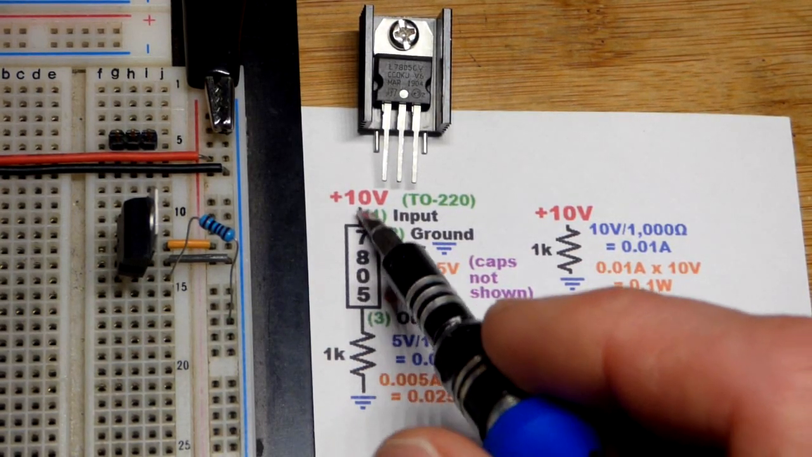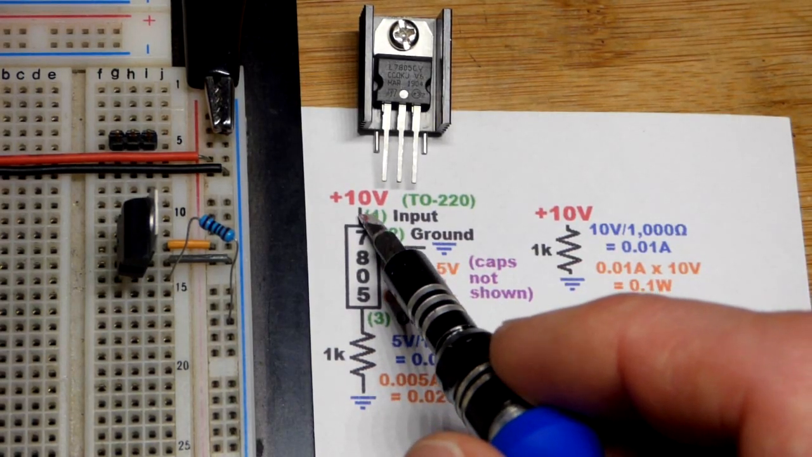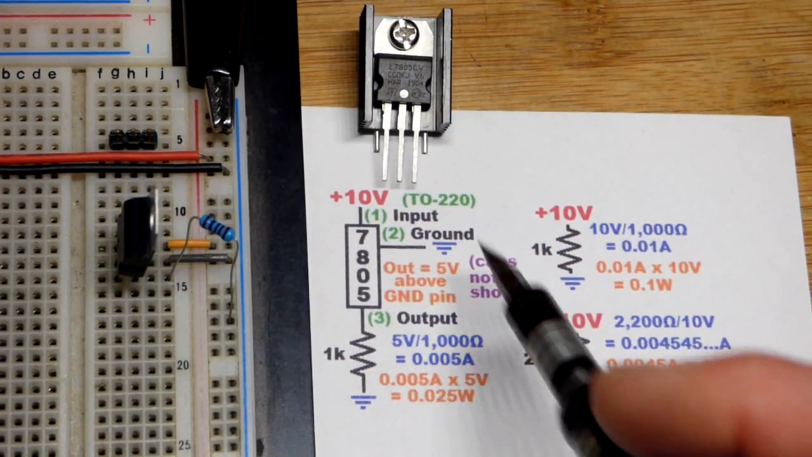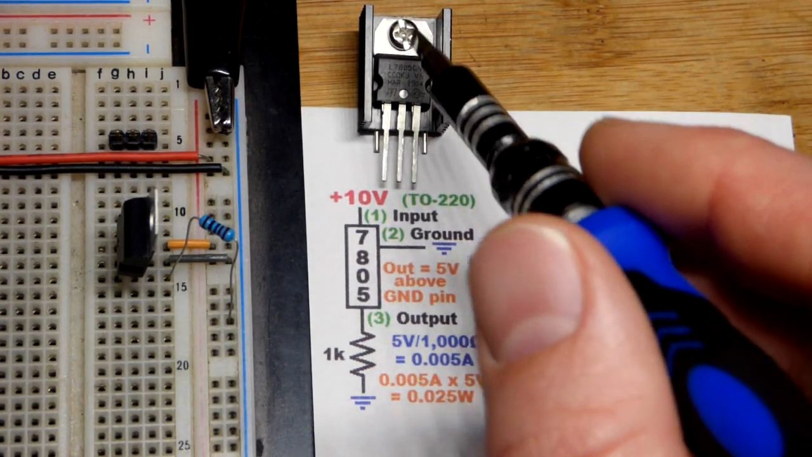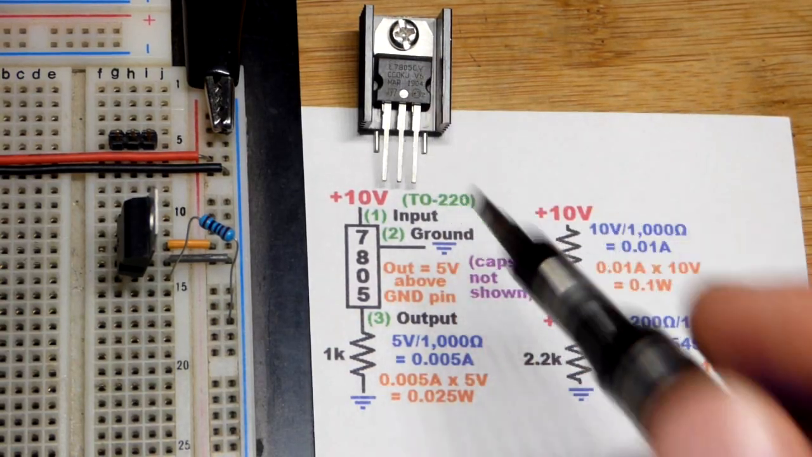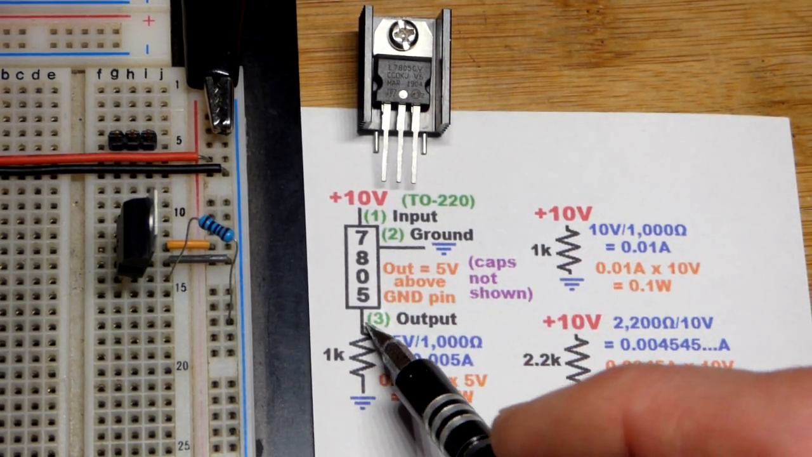Now that extra voltage gets converted to waste heat, but you need at least 2.5 volts for these integrated circuits, higher than what you're outputting. So in any case, we got left pin 1, middle pin 2, and then right pin 3. Be aware though, the heat sink tab right there is connected to that middle pin ground, a direct connection. And so in any case, input, ground, output right there.